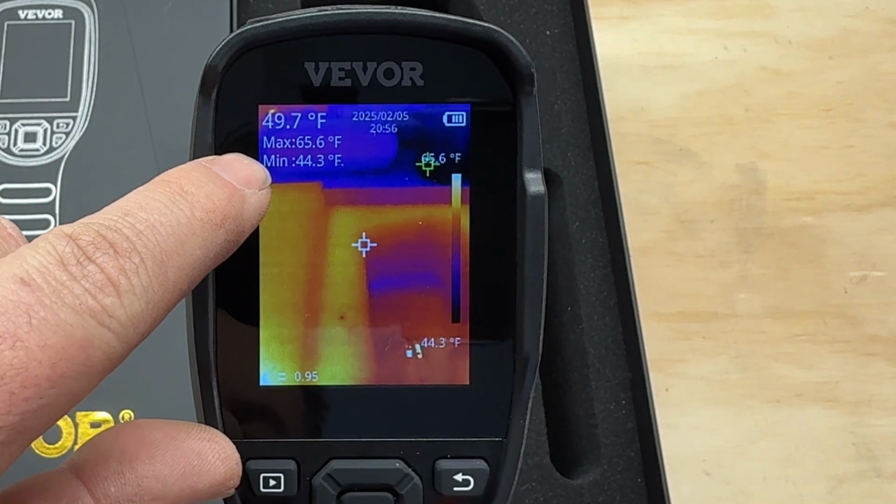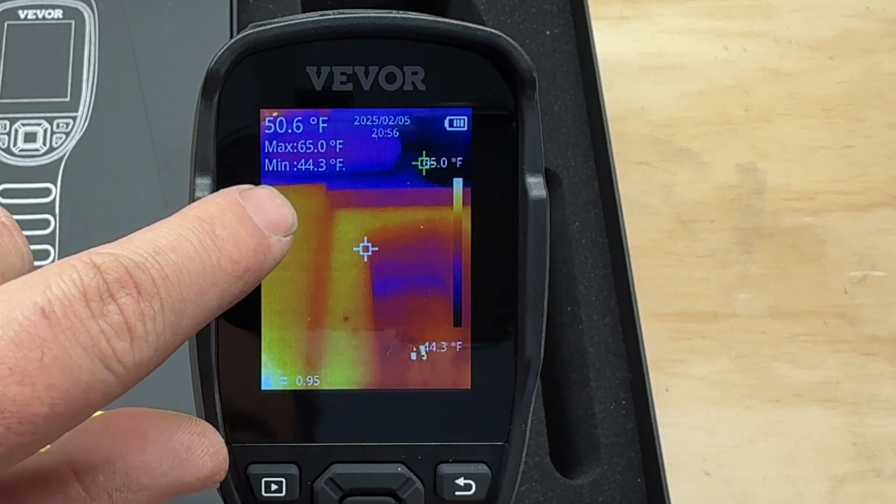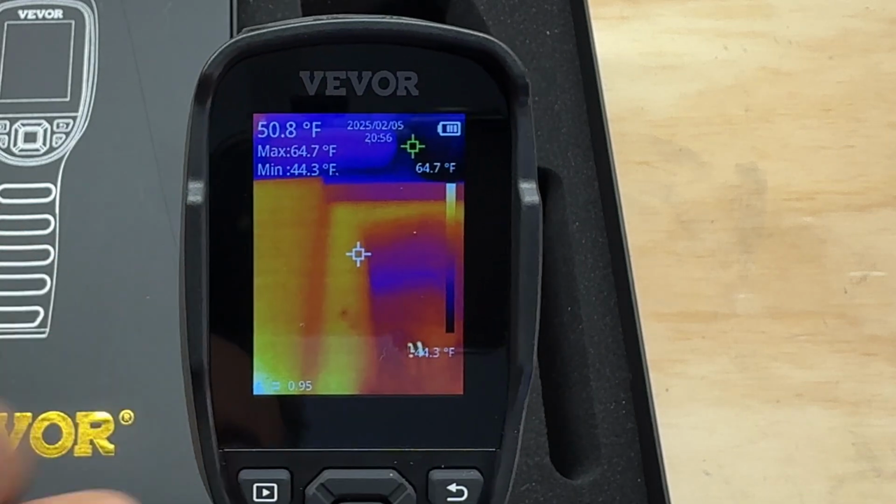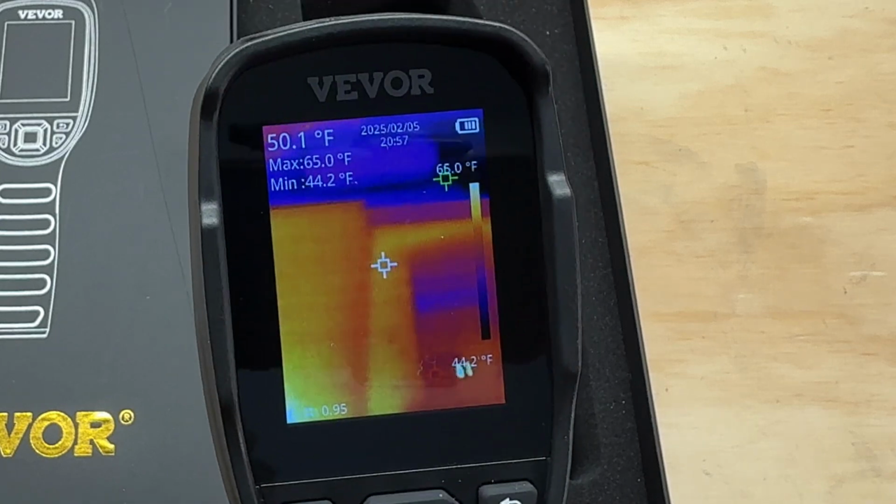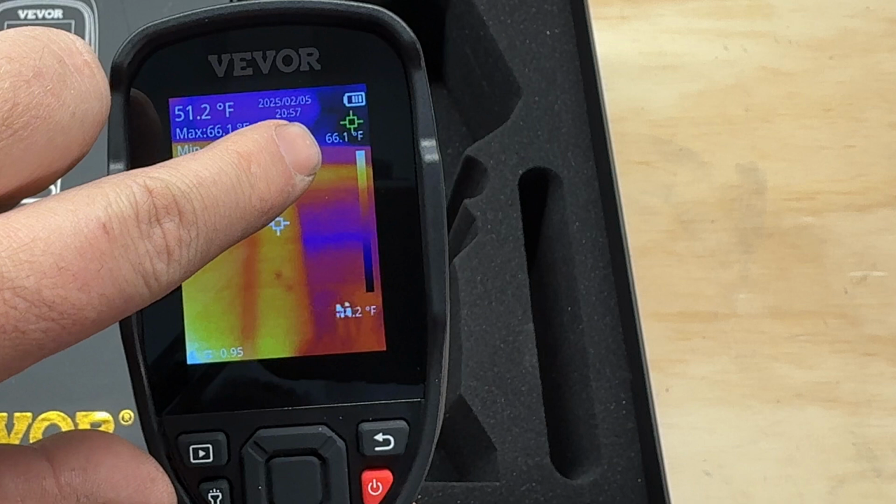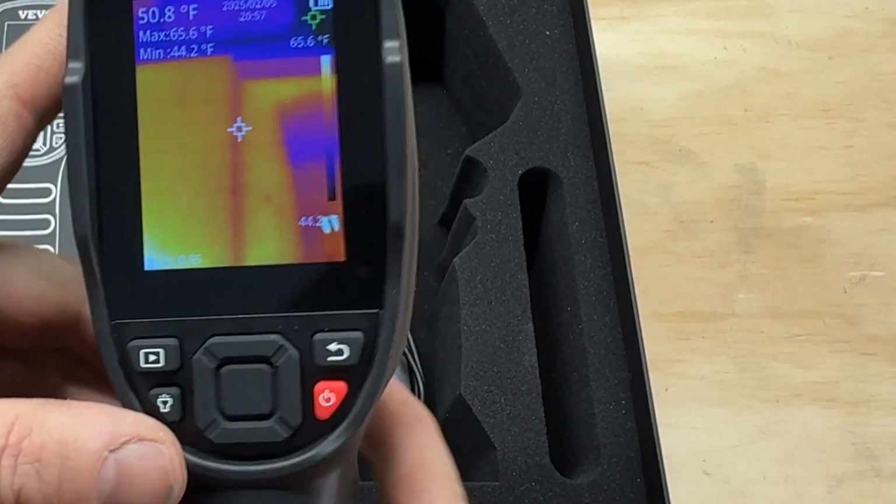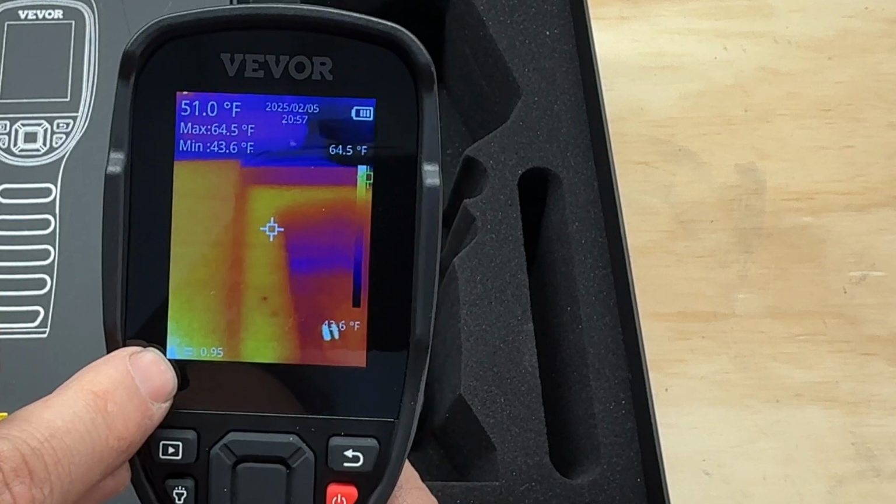Your maximum is showing the hottest point, which will be that little red one. And then your minimum, which is going to be the green one, which is moving around. Okay? So that's how you know which one's which. This right here is your temperature scale, so it's showing you the two temperatures and what the scale of color looks like.